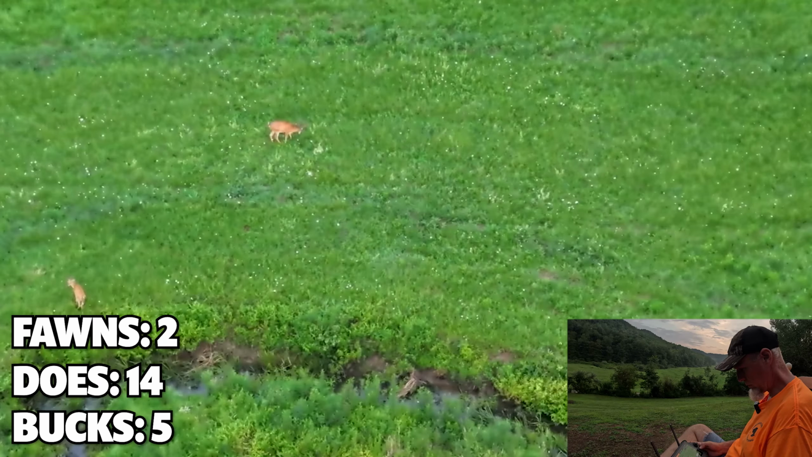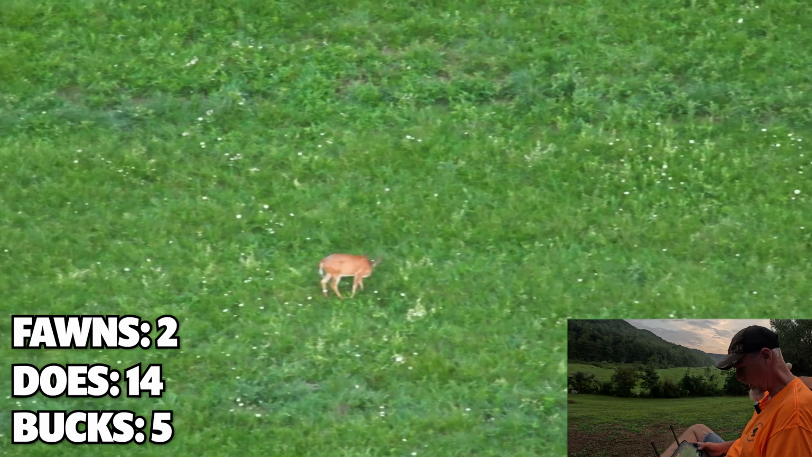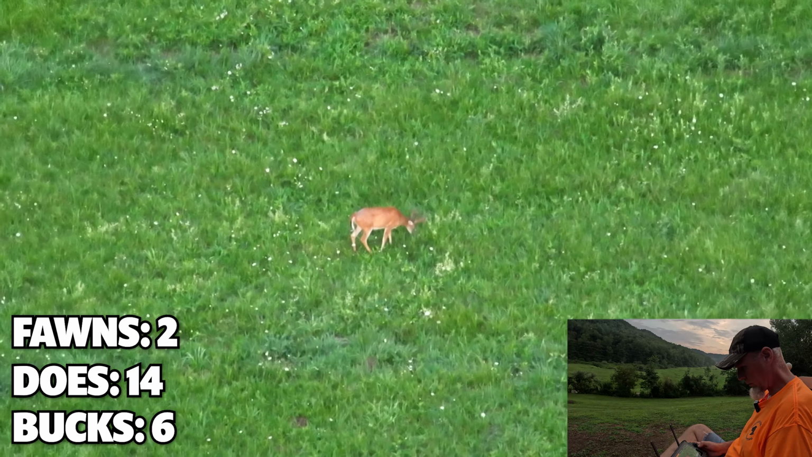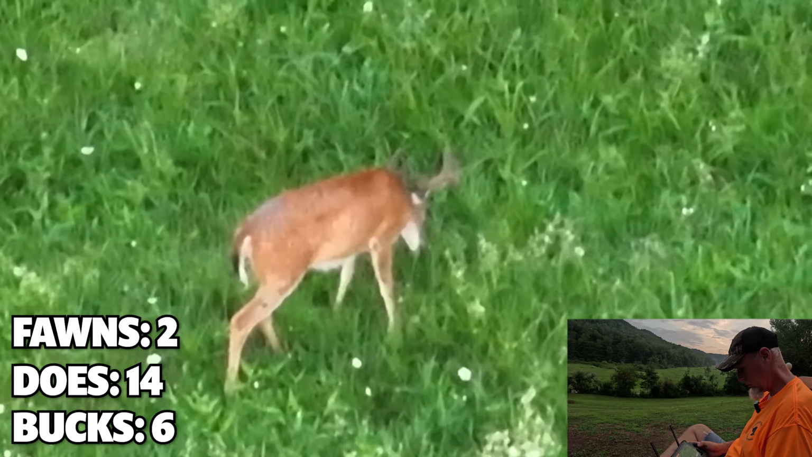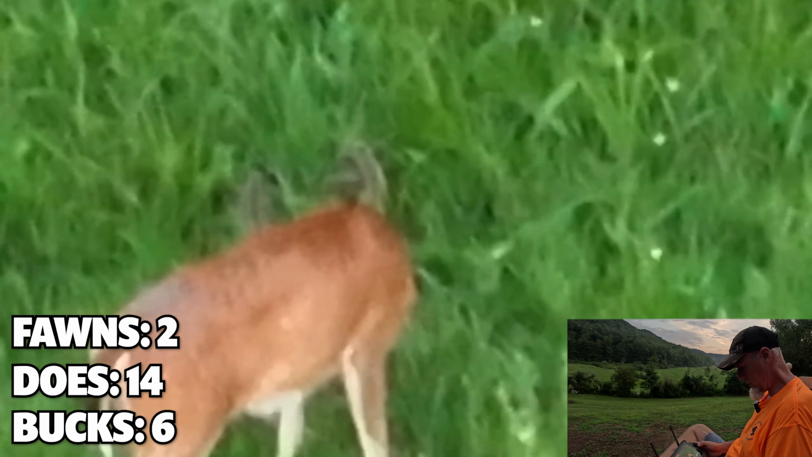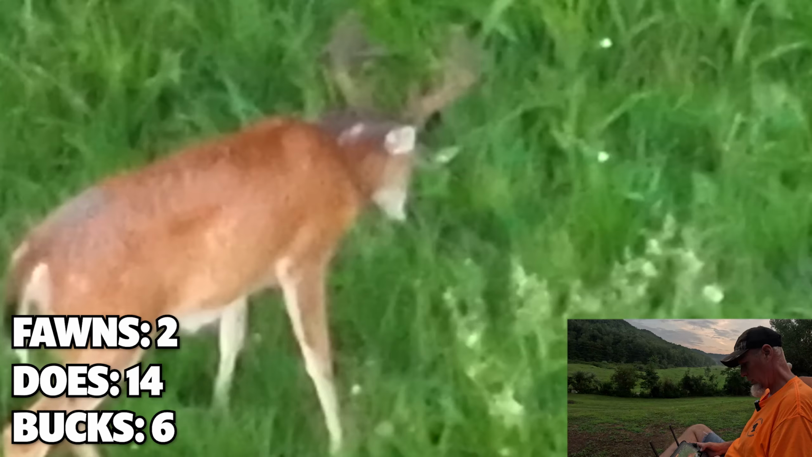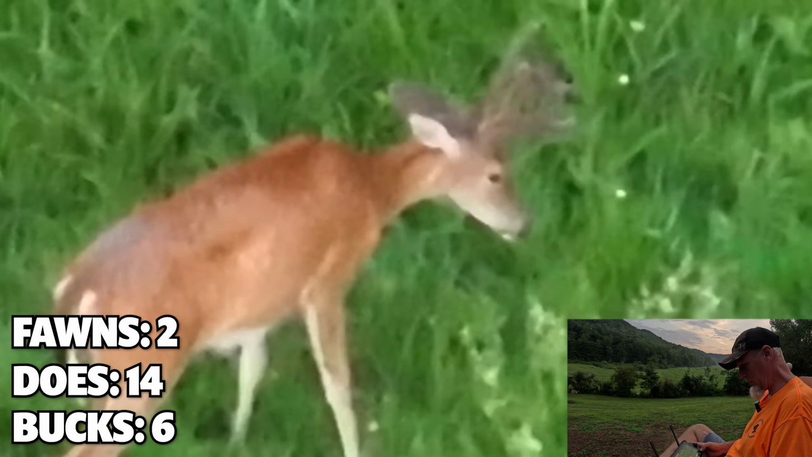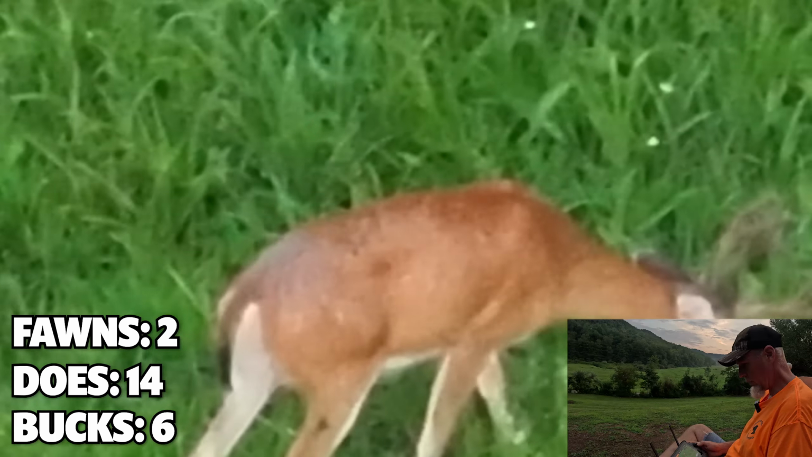Ooh, there's a bigger bodied deer. There's a rack buck. That's a pretty decent buck there. Good tall tines, good brow tines. Decent mass, just not length or width, that's for sure. Possibility? I don't know. We'll get our mock scrapes out here in the next few days and see what we can come up with.